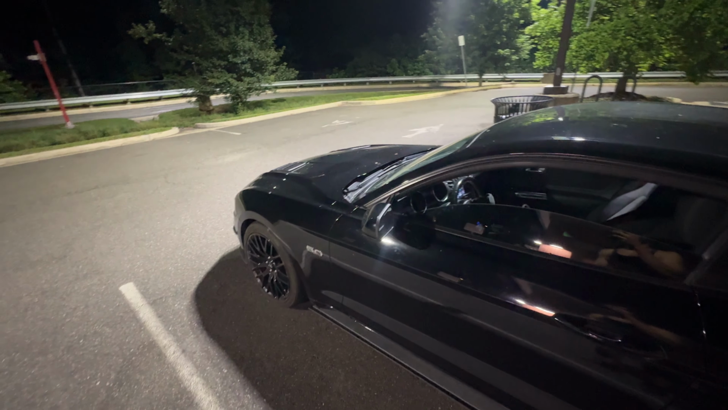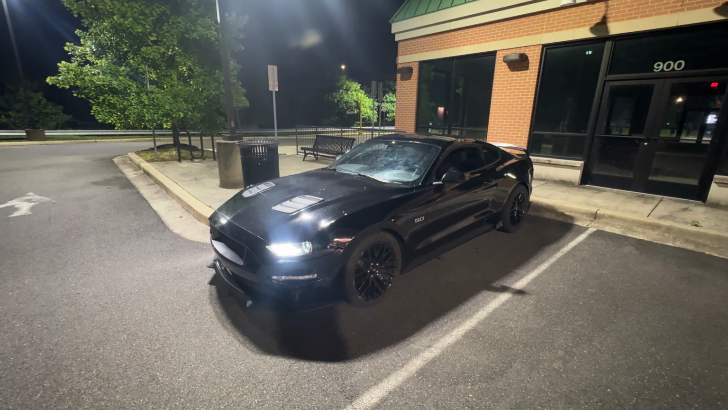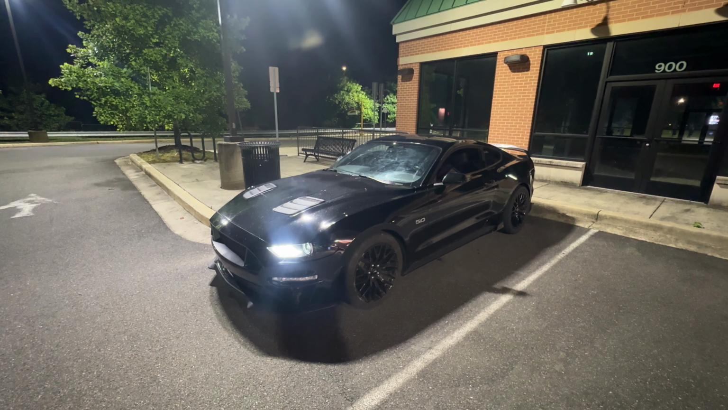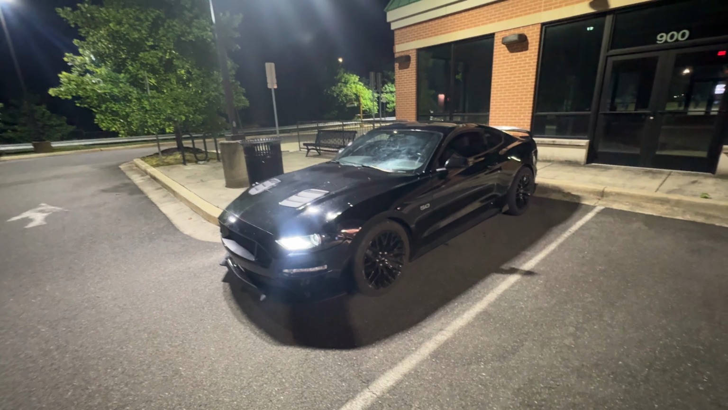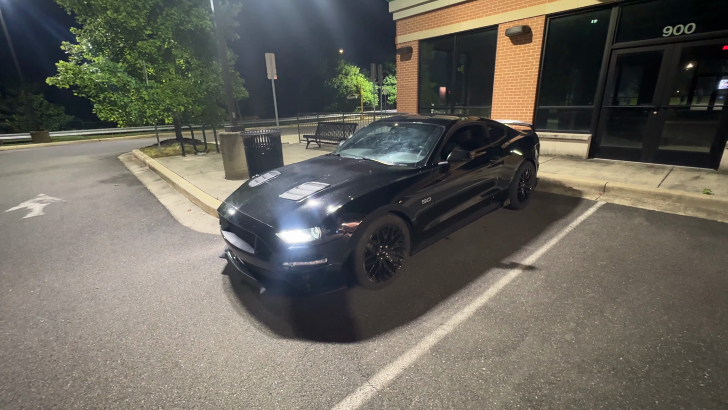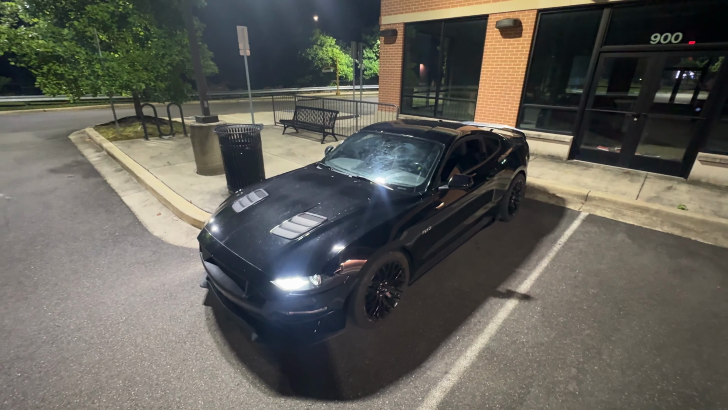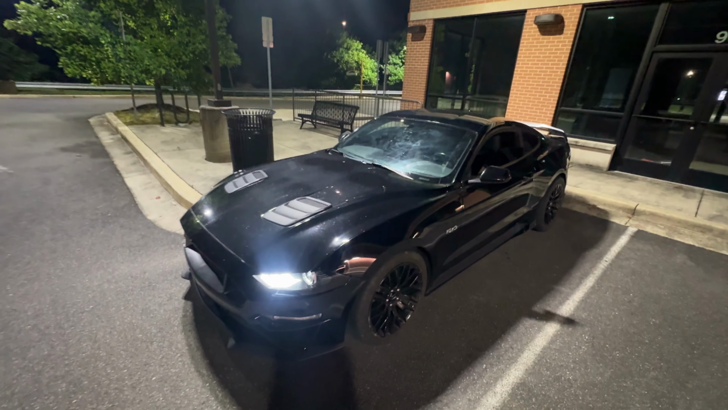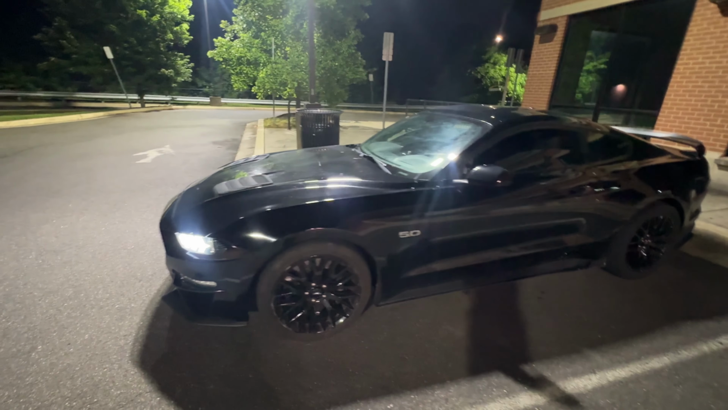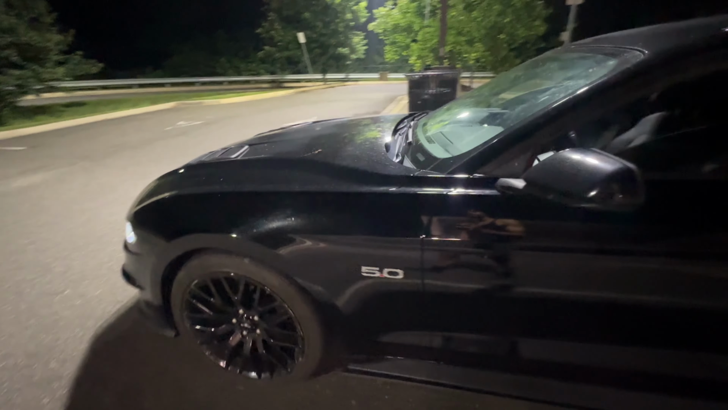Bro, I need a program to take off that beat, bro. I hate that beat, bro. Here's the Mustang GT outside. It's a good ass angle, bro. God damn. God damn. Sheesh, like, bruh. Come on, bruh. Don't sleep on Mustangs, y'all. See, like, it's clicking and, like, backfiring.